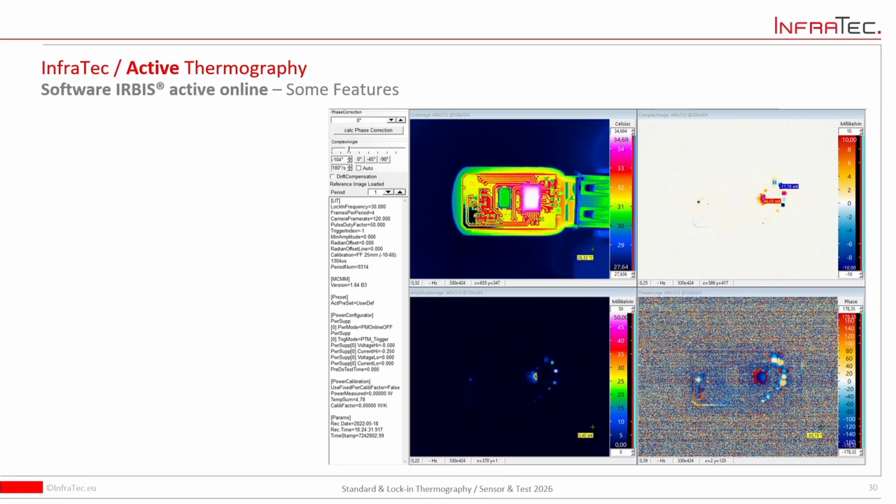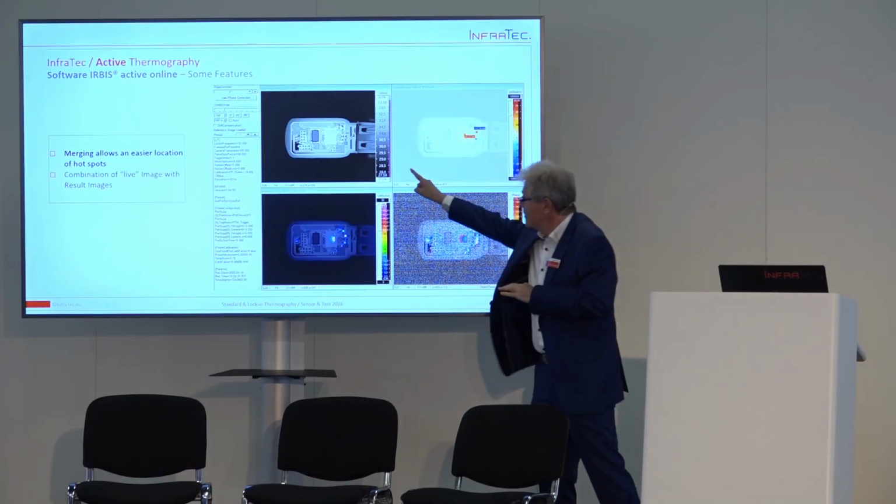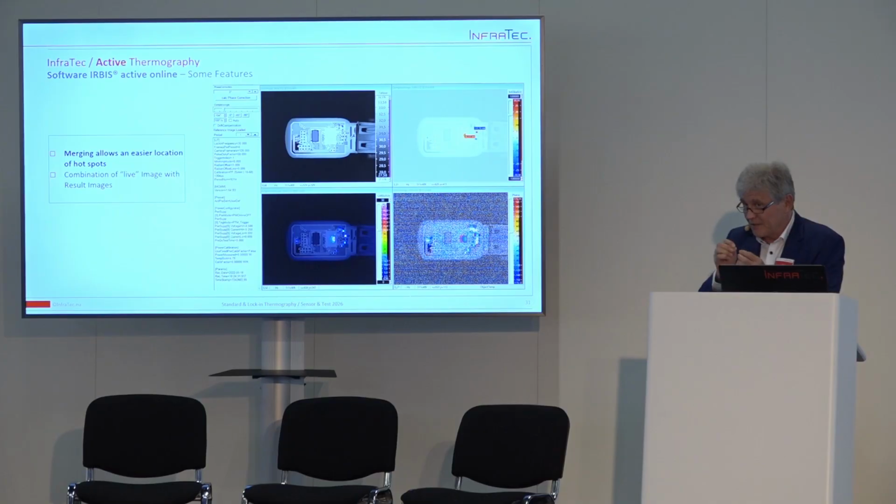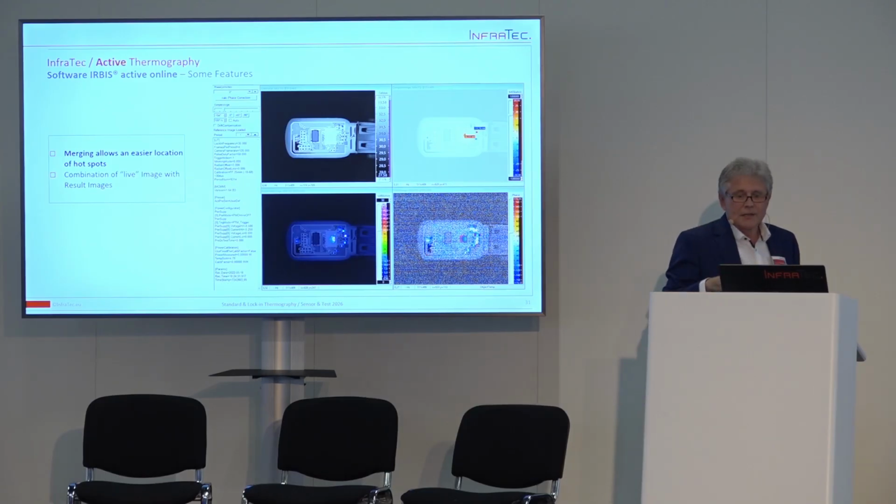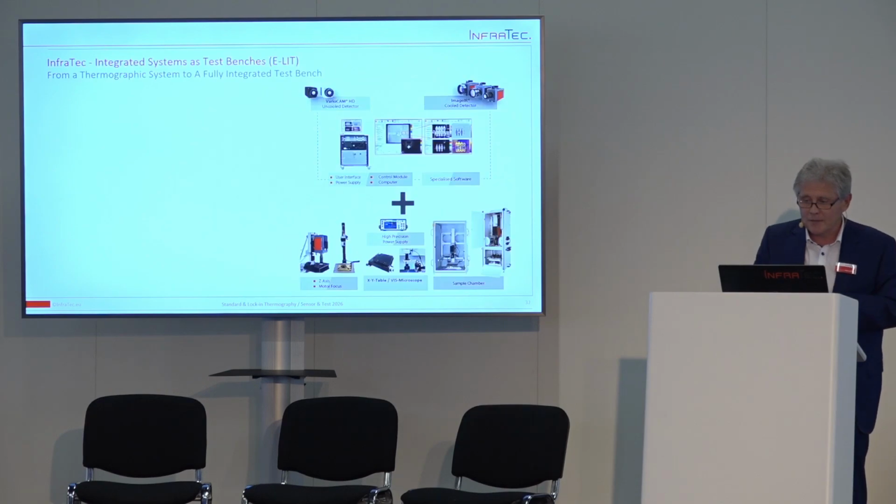Okay? Another thing is with our software that you can do as well. You can do some kind of merging with the live image and the resulting images, so that you can identify the critical areas on the chip surface, because everything is very, very small, so that you can have a quick impression in which areas the critical areas are present. And then you can think about your construction. Is it okay, or do you have to change your construction or something else?